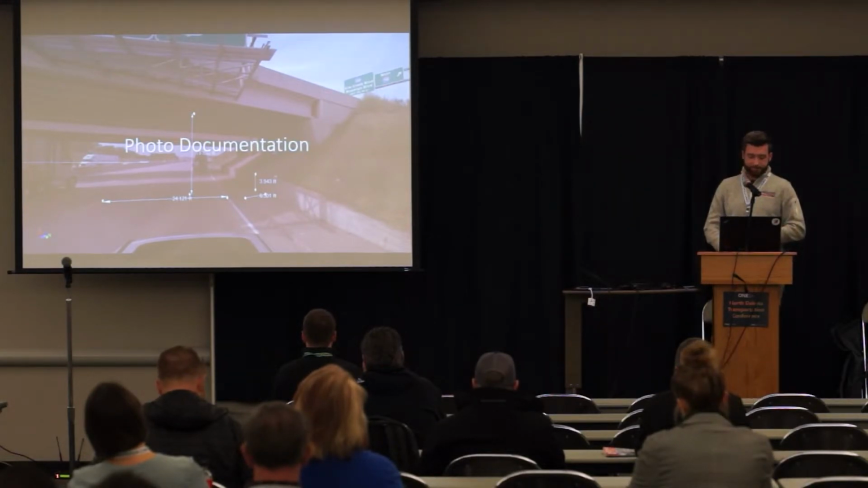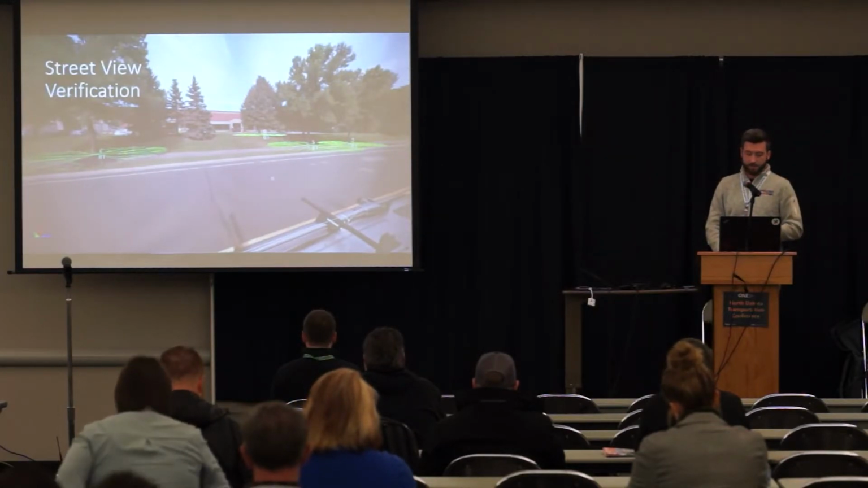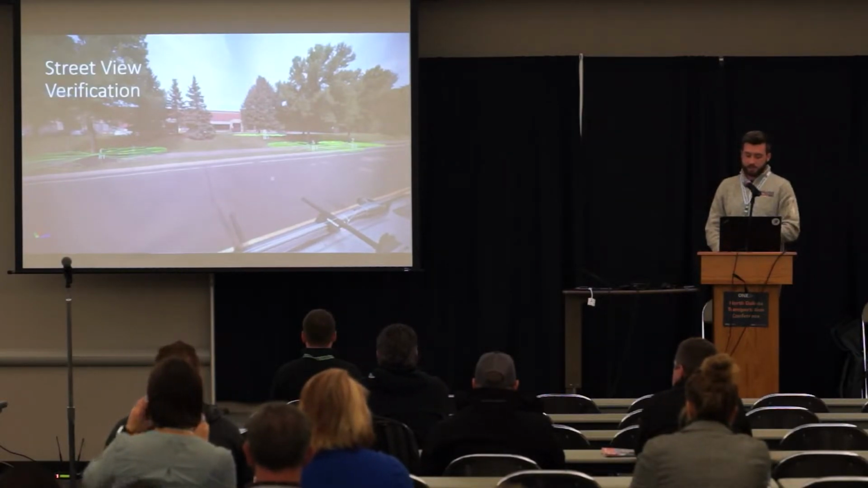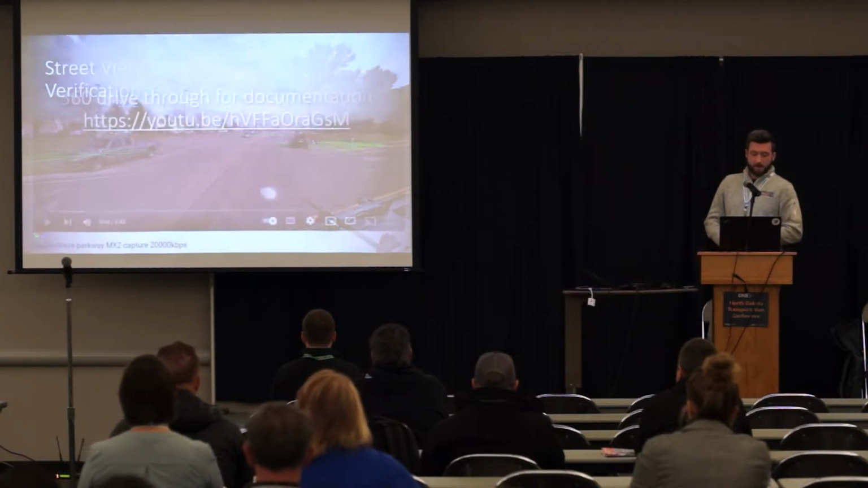Photo documentation, street view verification to make sure you collected everything. So this is actually showing you locations of trees with the symbology. You can see the center line, CAD line of that roadway.